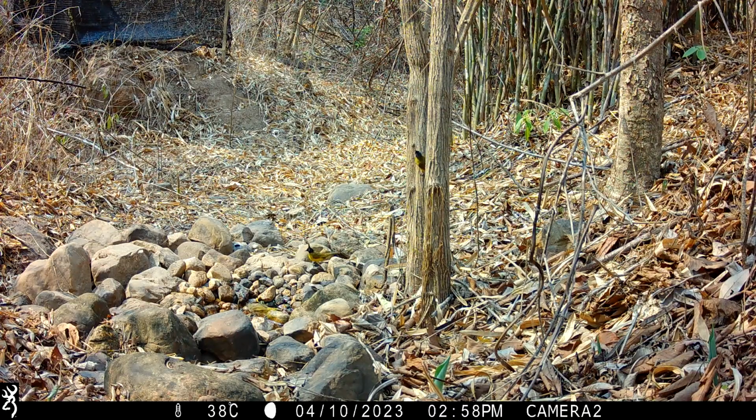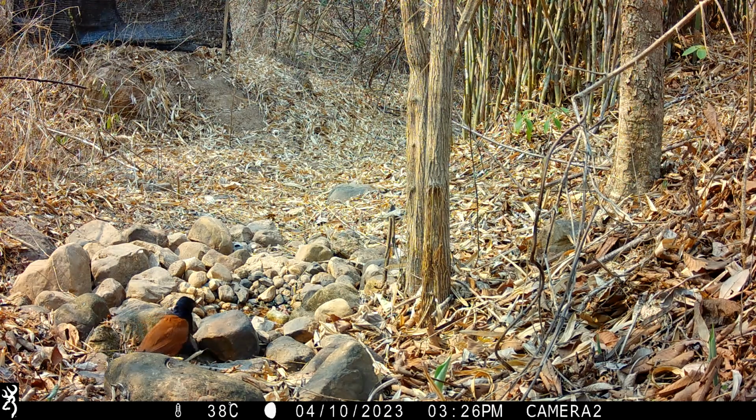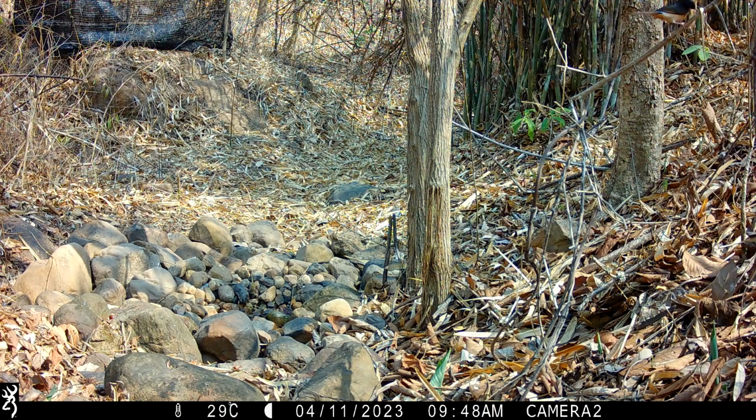As I said, bulbuls frequently visited, black-crested there, and we've got striped-throated in the water. Four different species of bulbul came frequently, but hang around for a very interesting fifth species that turned up later on in May, and that was really fascinating for me that I got that species here.